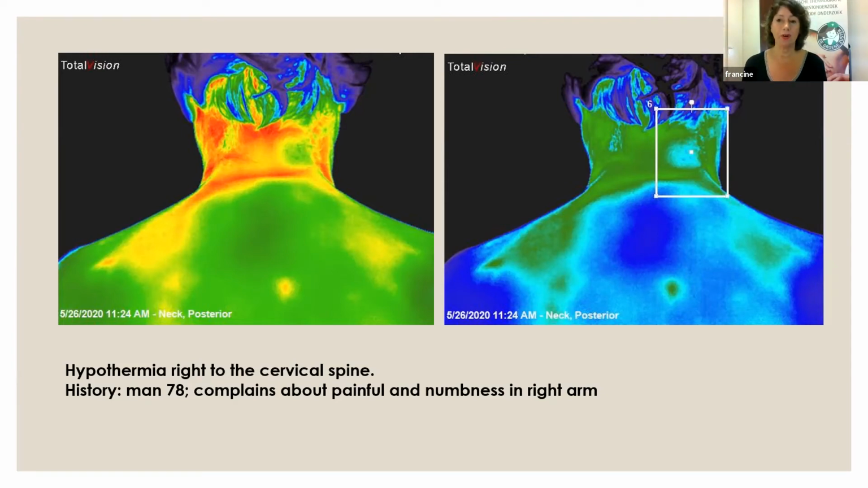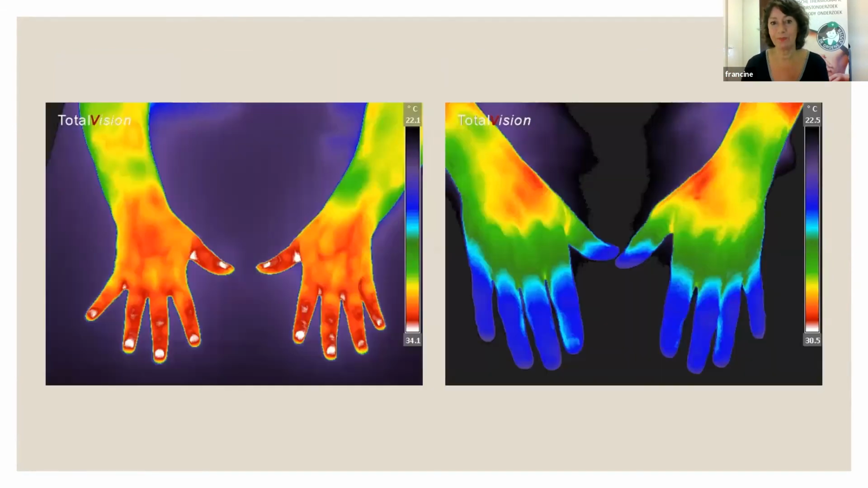cervical spine. So I said, you need to go see an osteopath or maybe a chiropractor and have that addressed, because maybe it is an impingement. His house doctor said, well, it's maybe arthritis or something like that. You need to learn to live with it. But there's so much asymmetry going on in the posterior neck. I said, you can at least try it, and see if it improves.